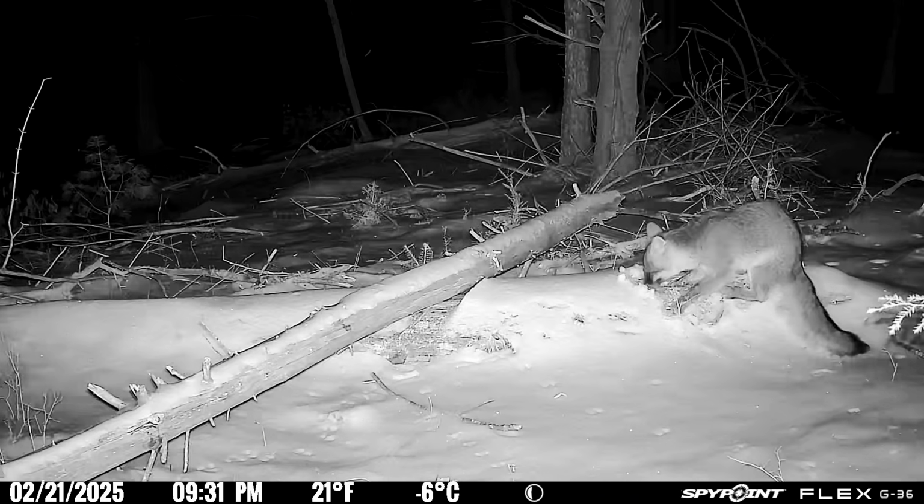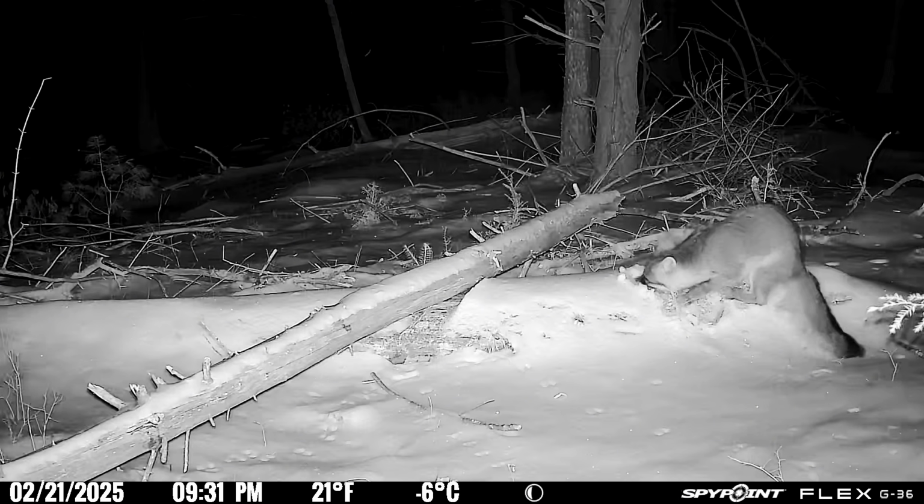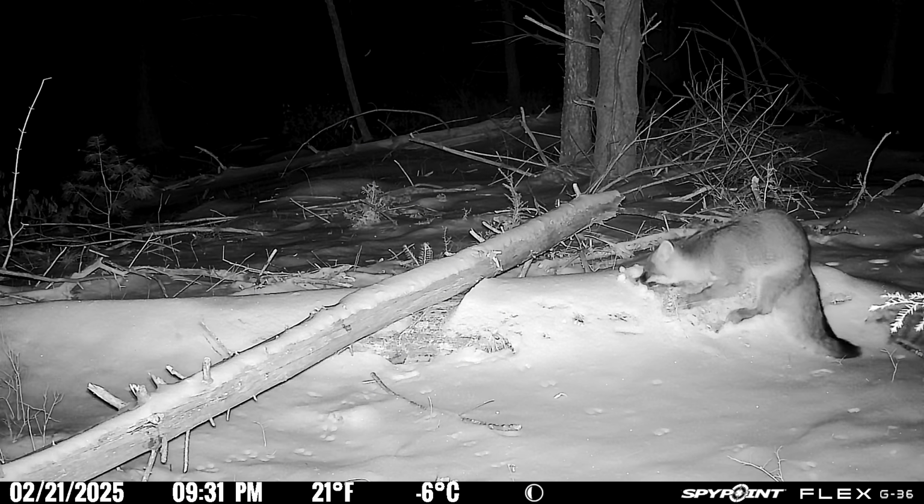So as the video progresses, if you keep an eye in the bottom left-hand corner of the screen, the date and time is correct, as well as the temperature, Fahrenheit and Celsius. That is all correct. So it's interesting to see as the animals come and go, just how often they're there.